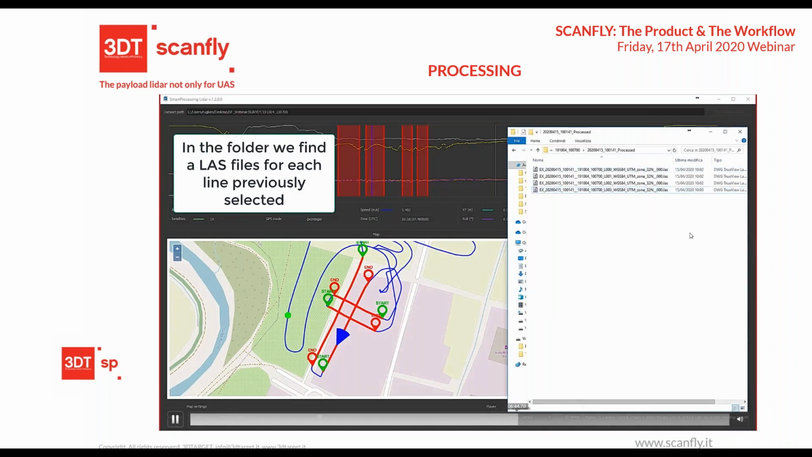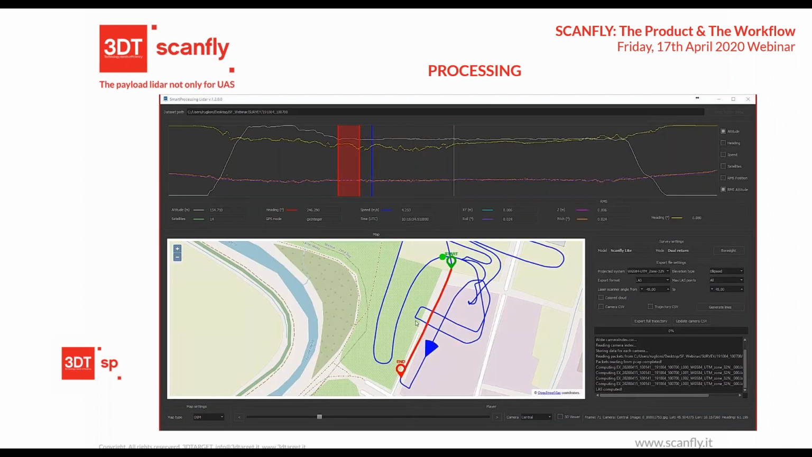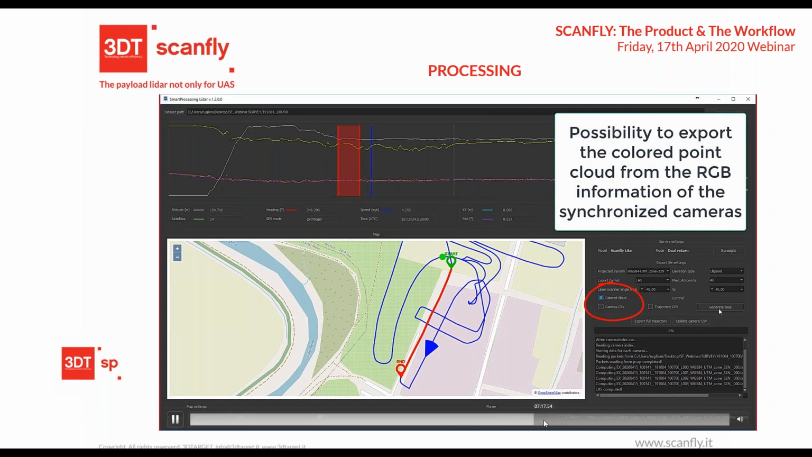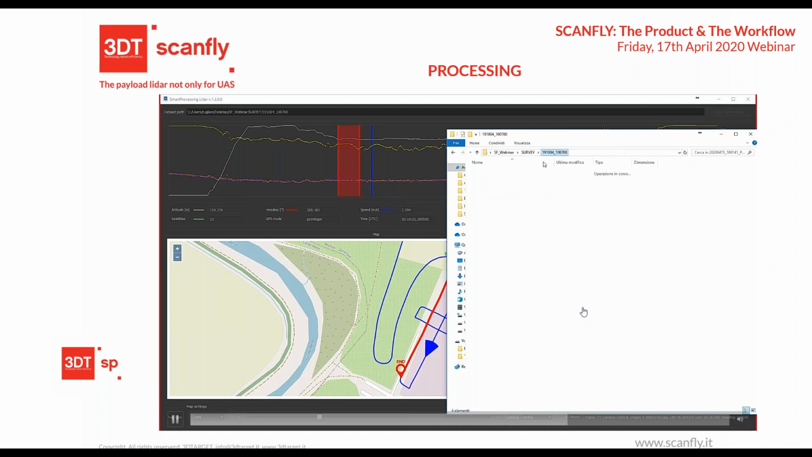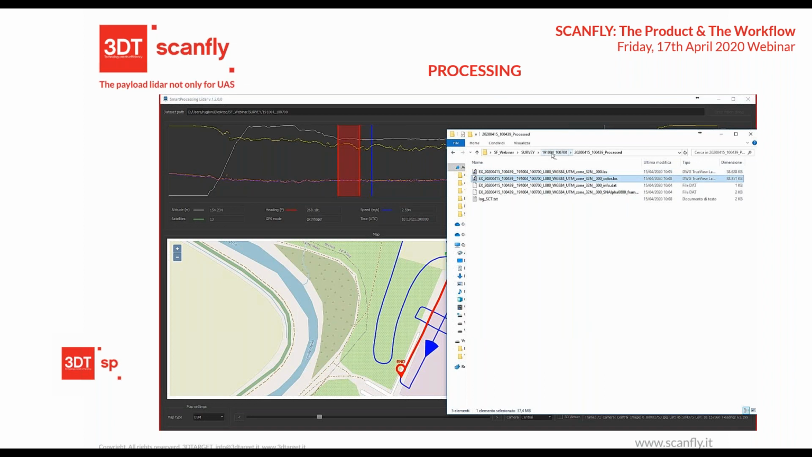And the software generates for every export a subfolder in your main folder with 4 or 5, depending on line number, different LAS files. Here there's another export with the color, before was without, and with the generate line button you can export your files. Okay, so it generates another folder with different LAS files. You can also use gray value and RGB value together.